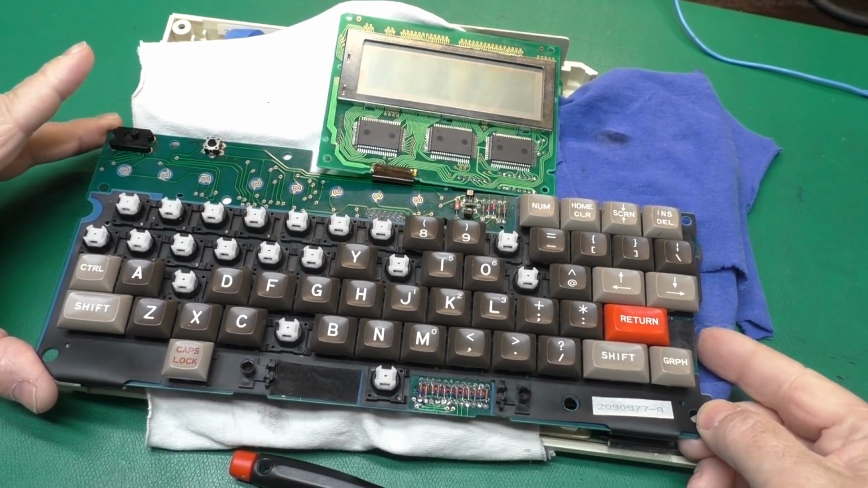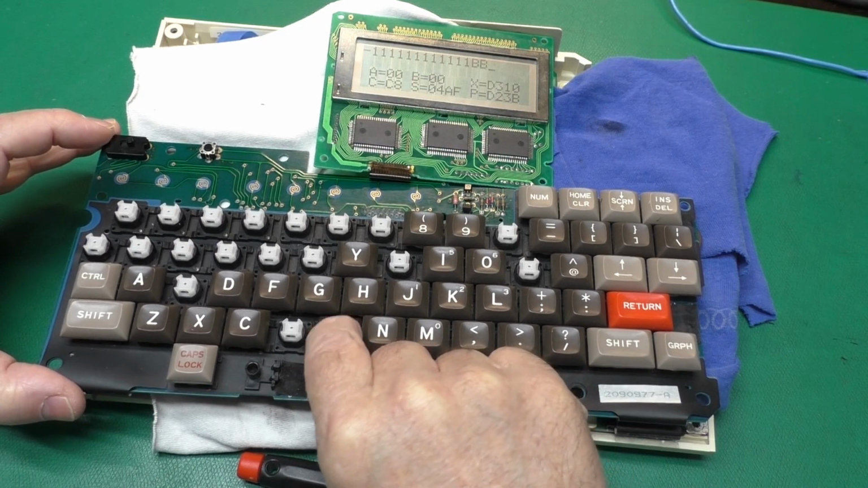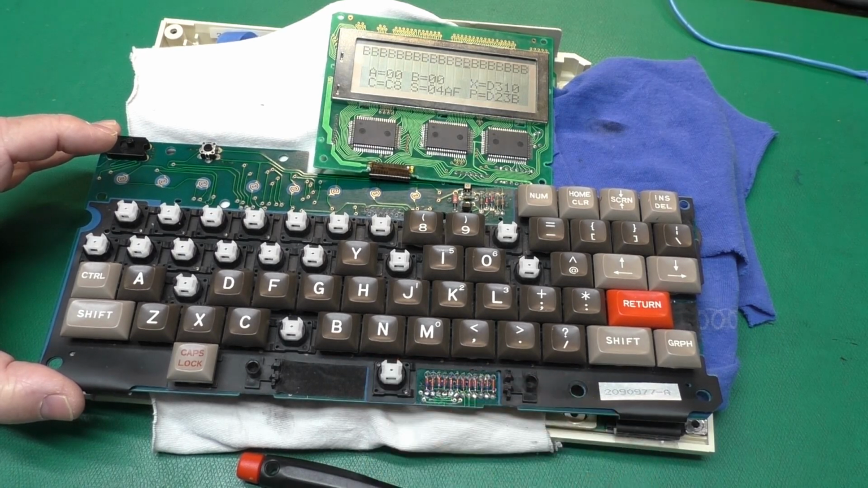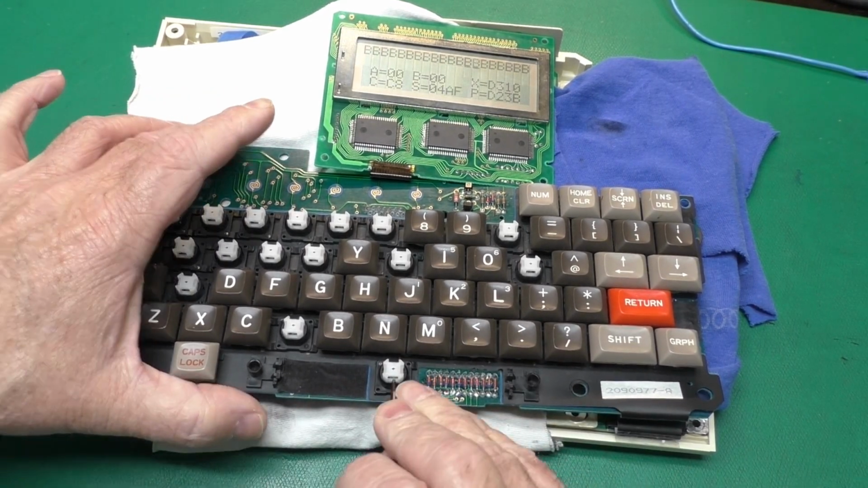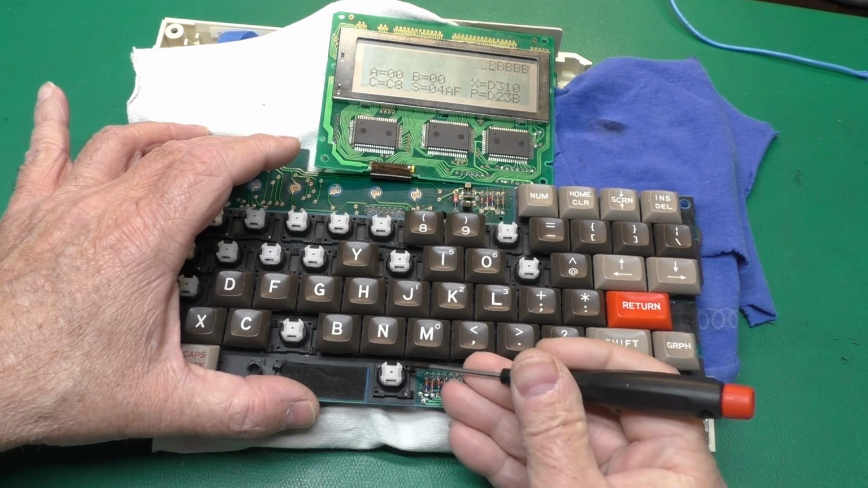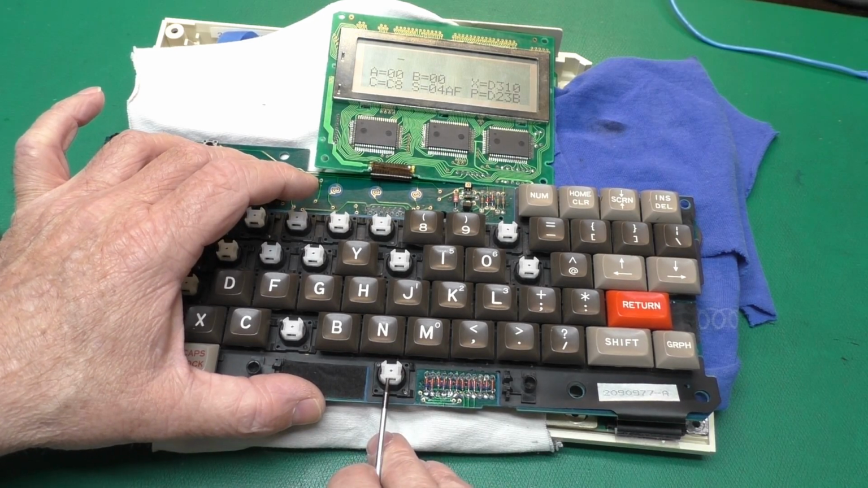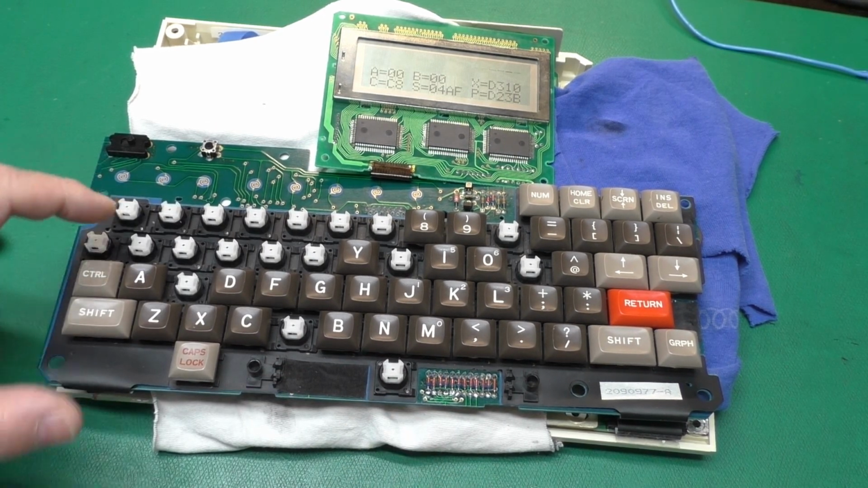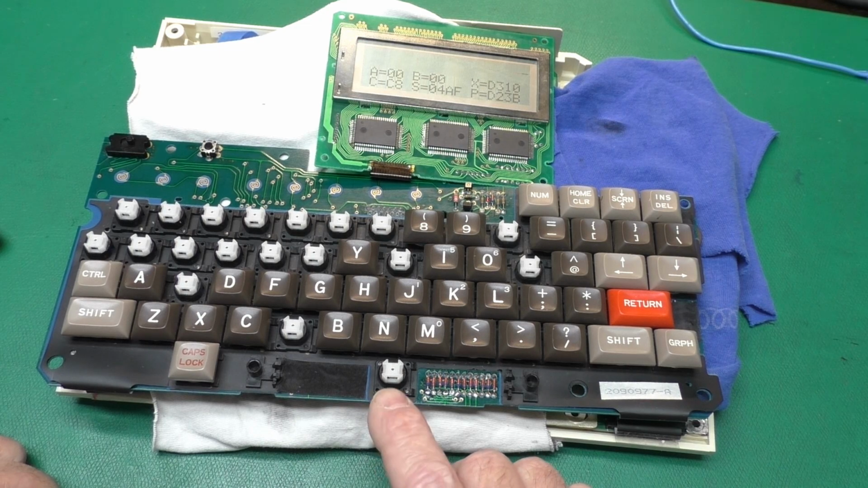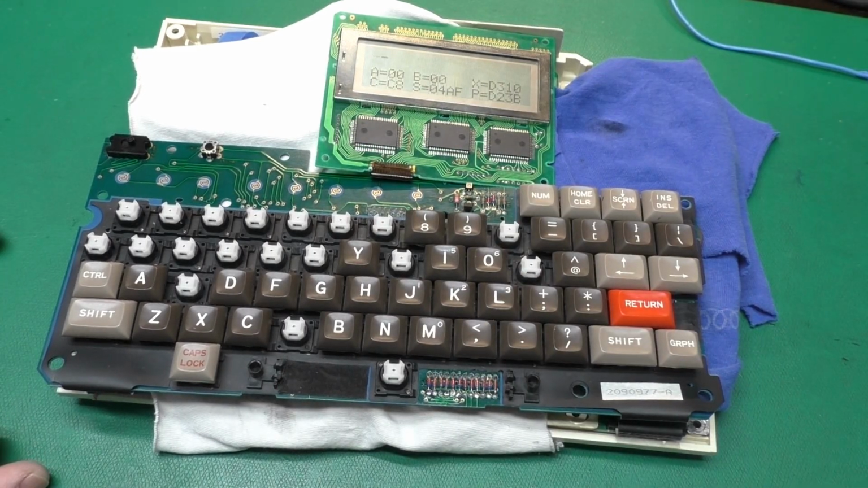Okay, moment of truth. We'll turn it on. Go into monitor. Nope. We're going to have to put the donut back in the space key. That's interesting that this requires two different solutions. Yeah, see if I lift that up, it stops repeating. I don't know if you can see the LCD really well. Okay, so on the space key we need the donut. On the one in Q, the little pin spring did the trick. So I'll put the donut back in and get the keyboard assembled back in the case and try everything again.